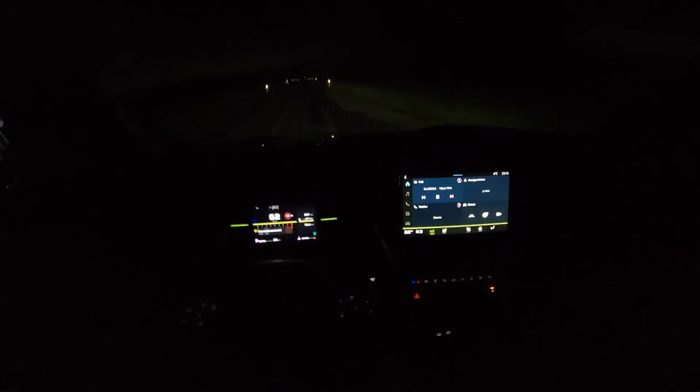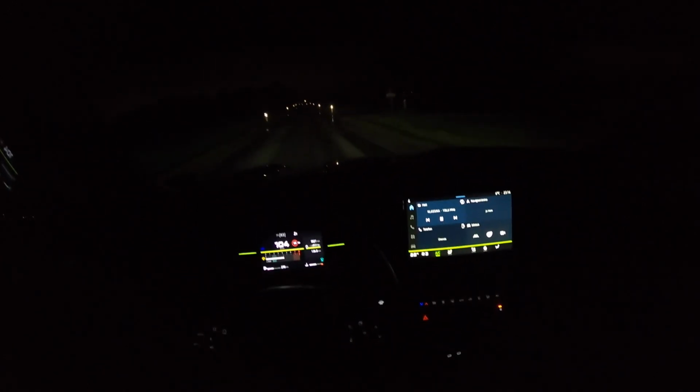With that out of the way, let's check out the acceleration. I haven't driven manual for a while. It was like 2 years ago when I last drove a manual gearbox, but we'll see. Yeah, with my sloppy gear changes it takes a while, but it has some power.